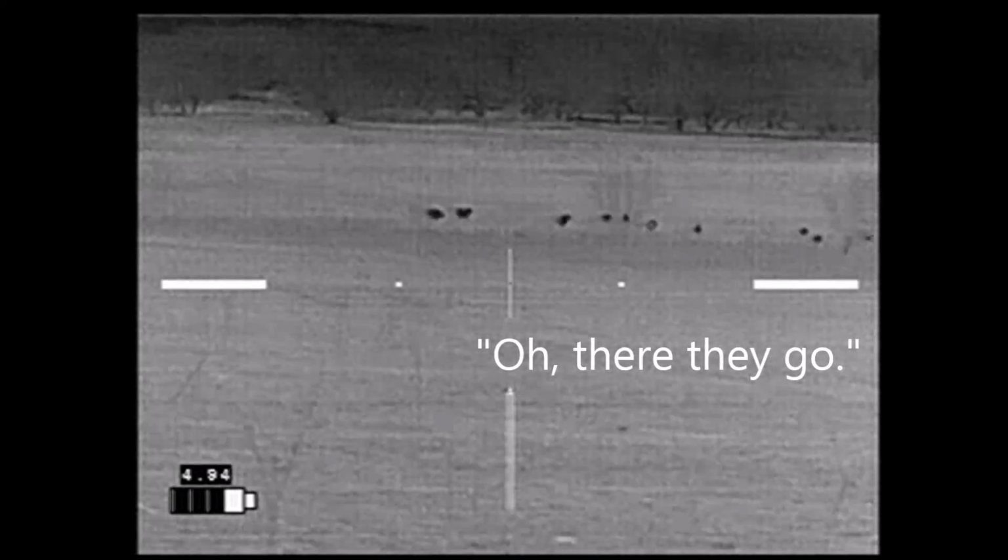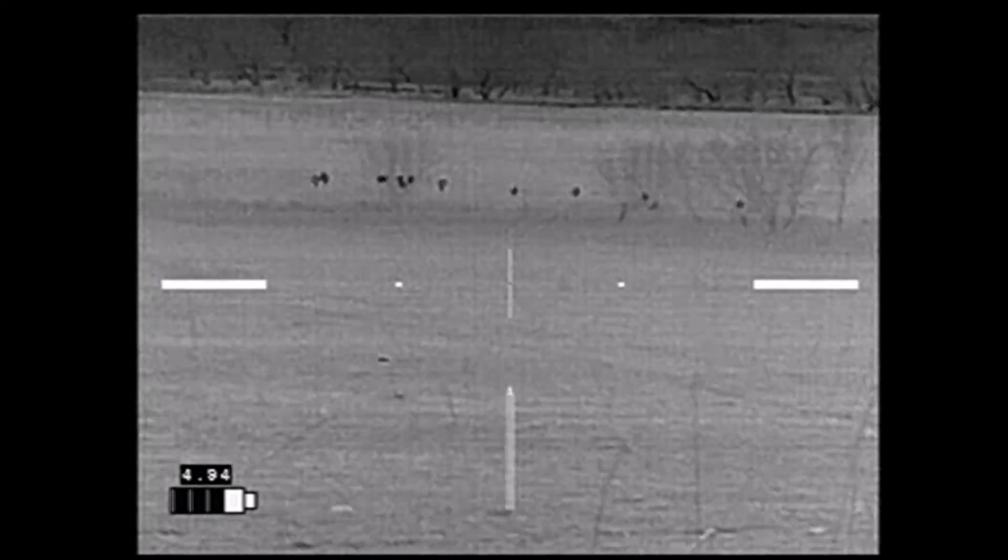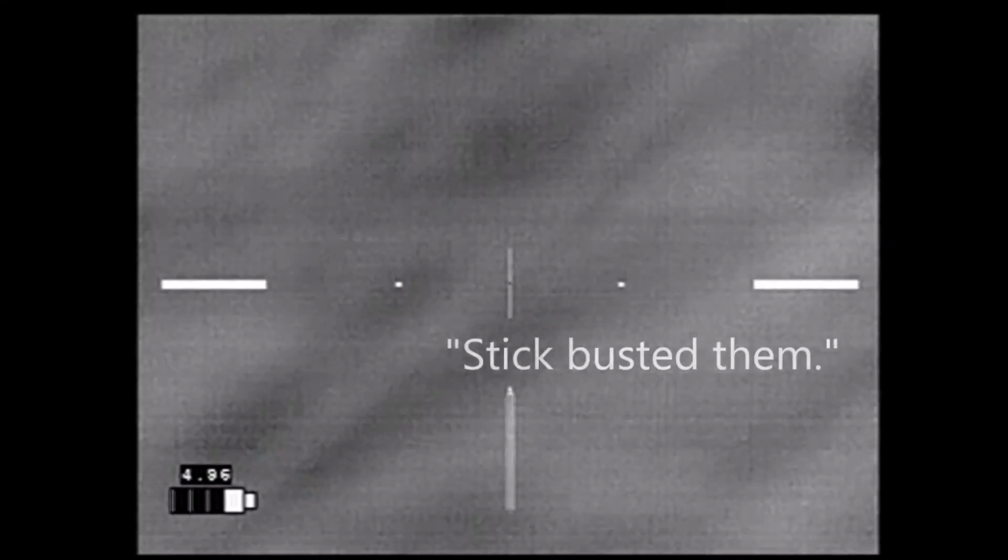Oh, there they go. It's tick busted them.